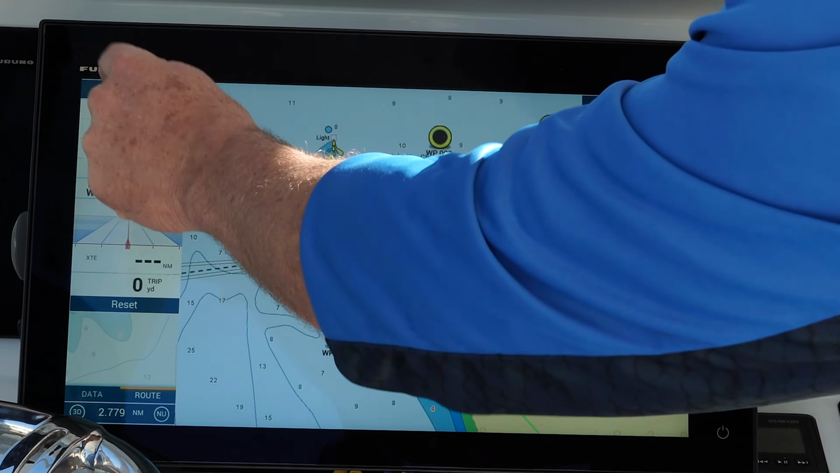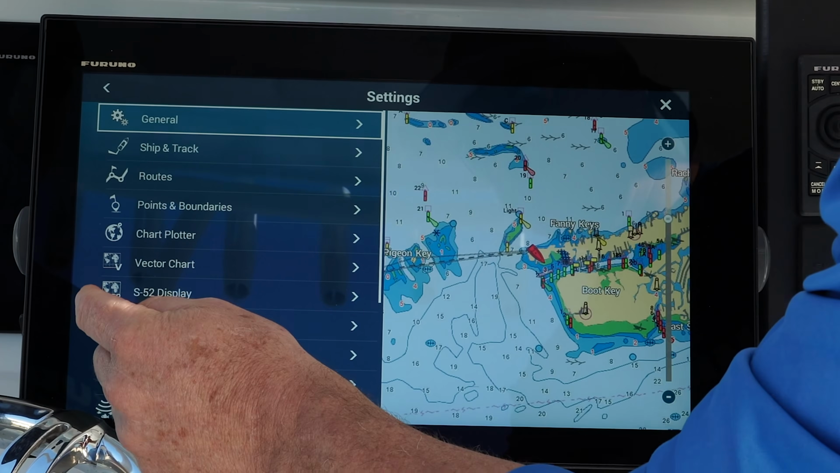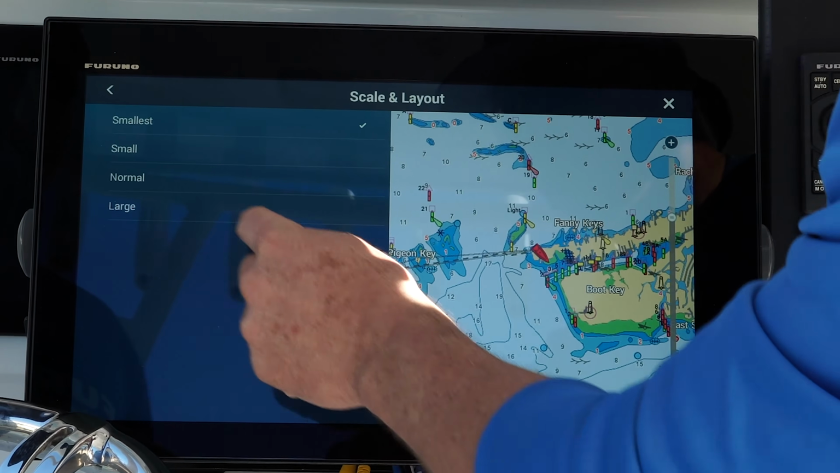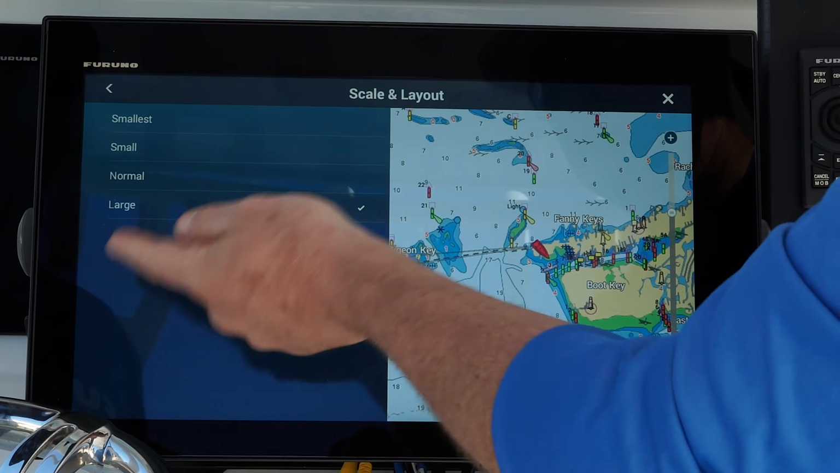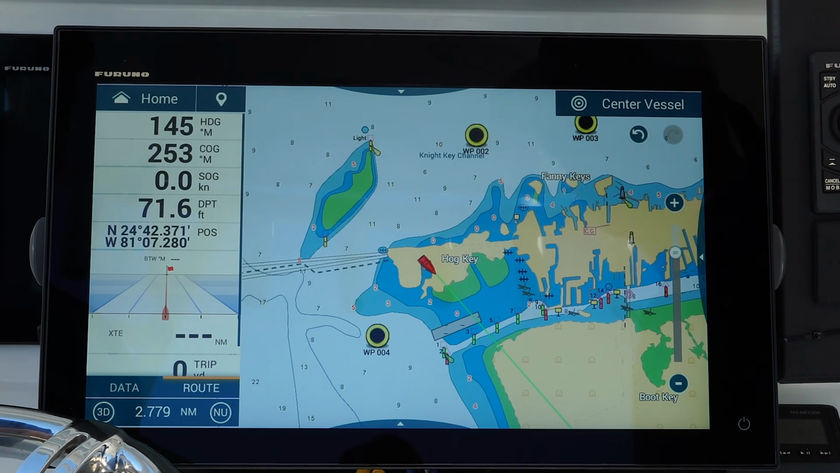And let's make it big just to show how big we can get, and it's really kind of cool. So I go back to scale and layout, and I say large. Now it's large. Now watch what happens. Really big numbers. Yeah, very easy to see.